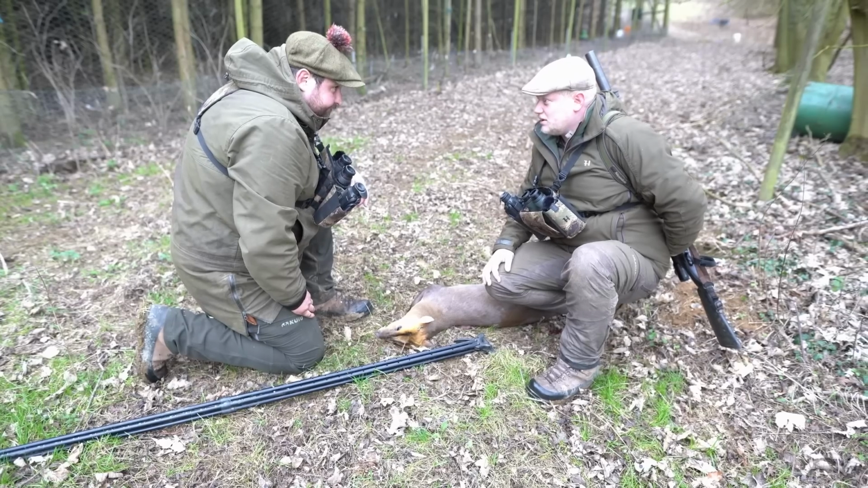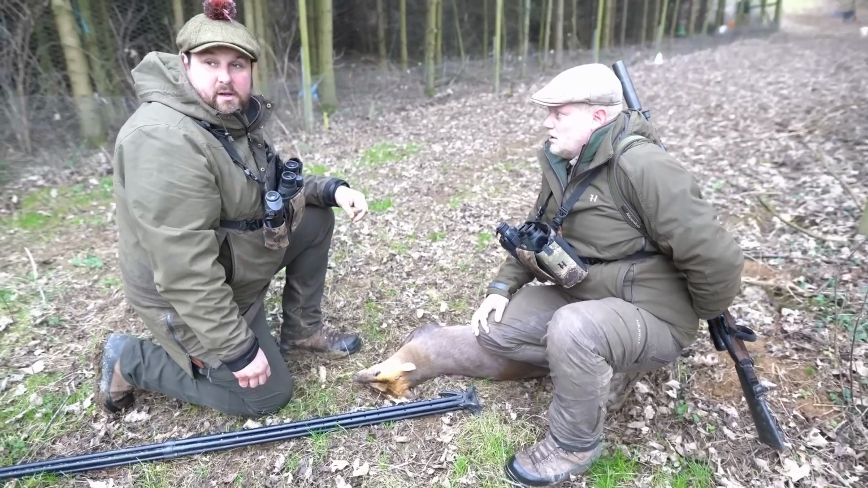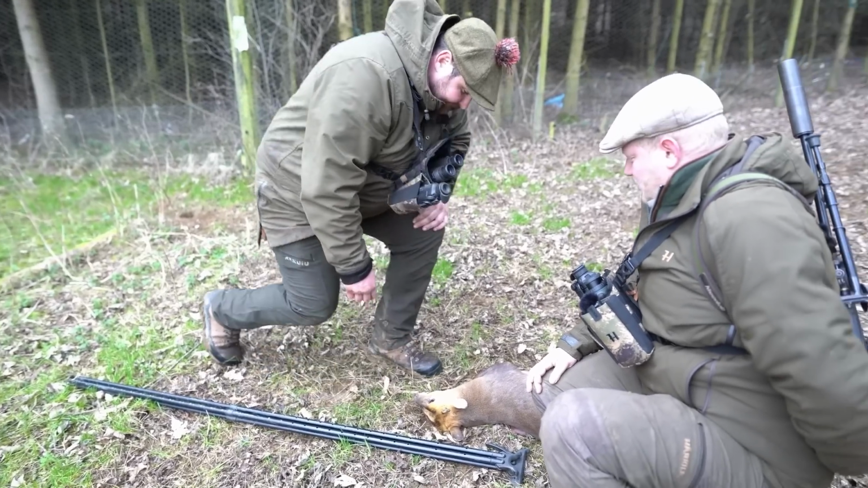Right, should we get it gralloched? Yeah, we'll get it gralloched here, then we'll nip back, get the quad bike, and we'll go pick that rhodo up, and then on the way back round, we'll pick him up as well. Got a bit of work to do. Let's get on. Let's do it.